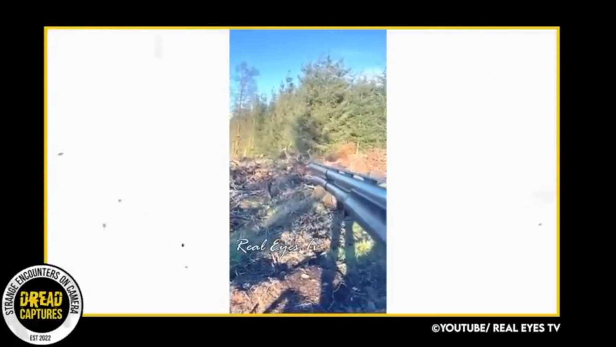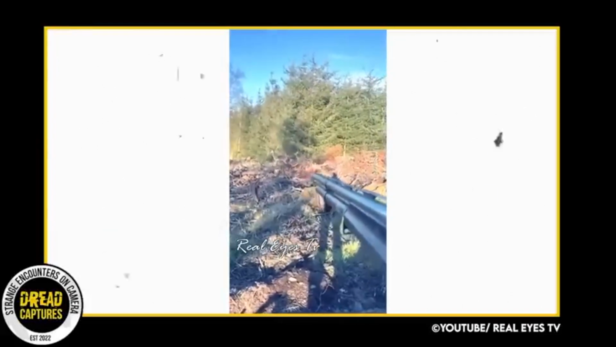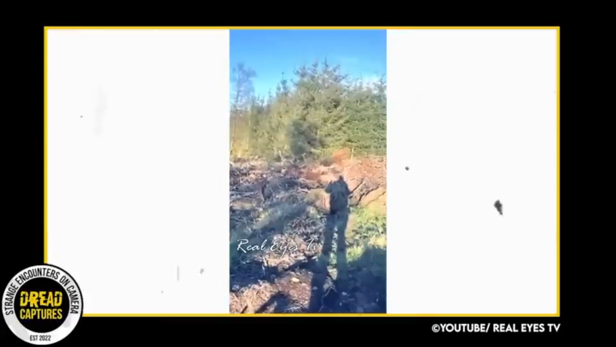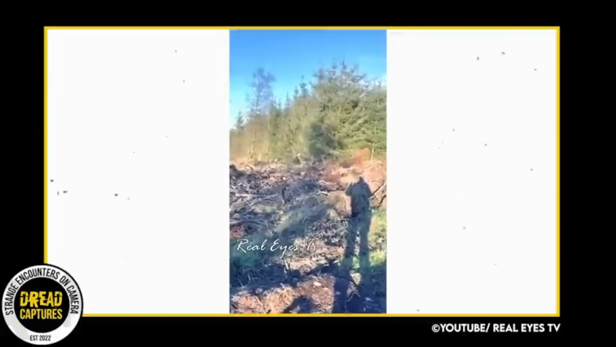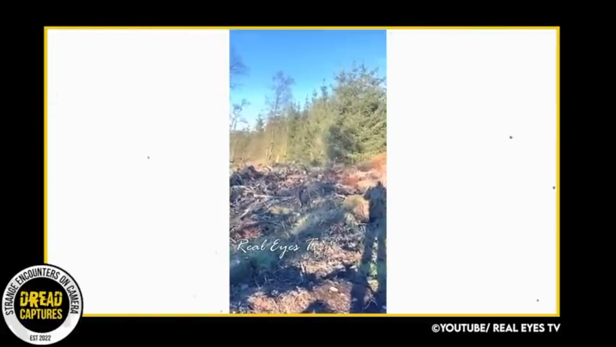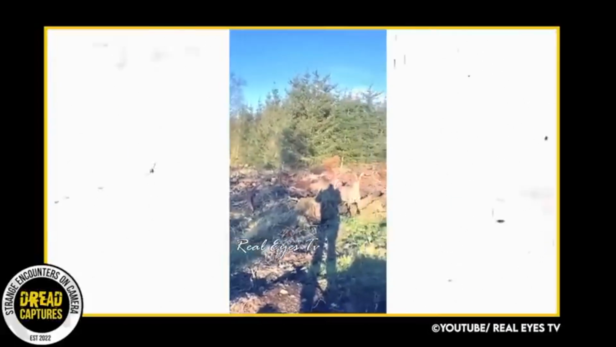The man calls out, makes a noise, breaking the deer from their trance, and they notice him. Now look at what happens next. The deer start moving around, then one of them heads right over to the man.